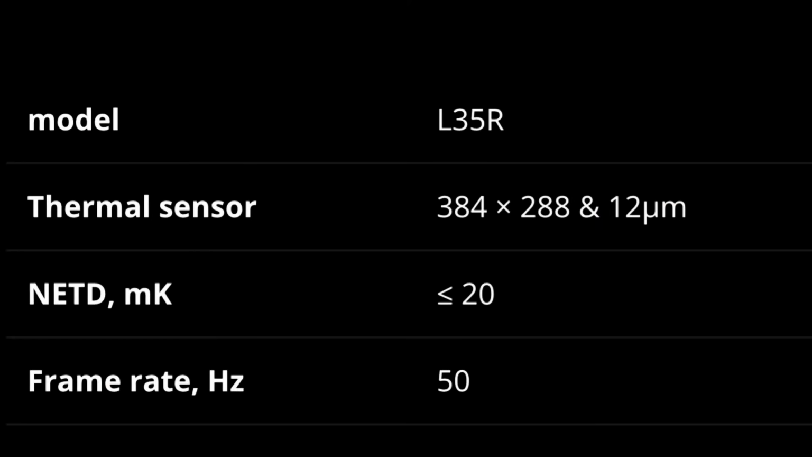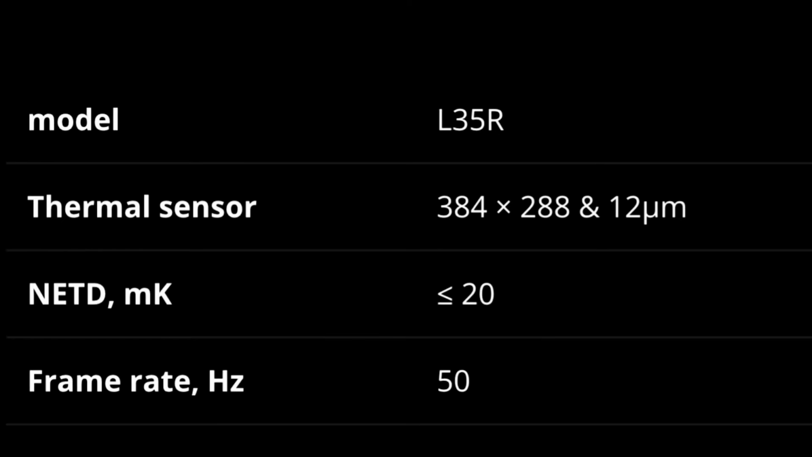Moving on, I'm going to read off the specifications for you guys and see what we think from there. So again, L35R from Nocpix. It is a 384 by 288. And that has a 12 micron sensor. It is a sub 20 millikelvin. It has a 50 hertz frame rate.